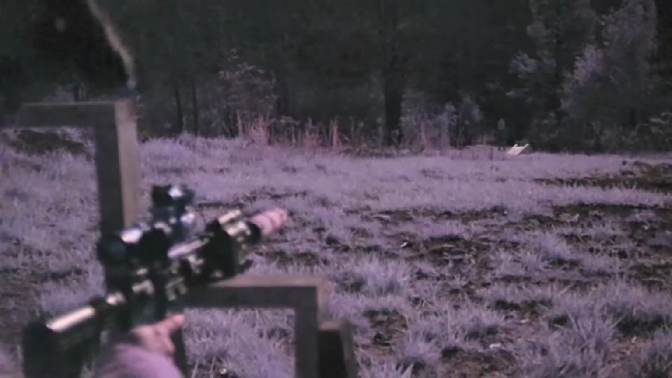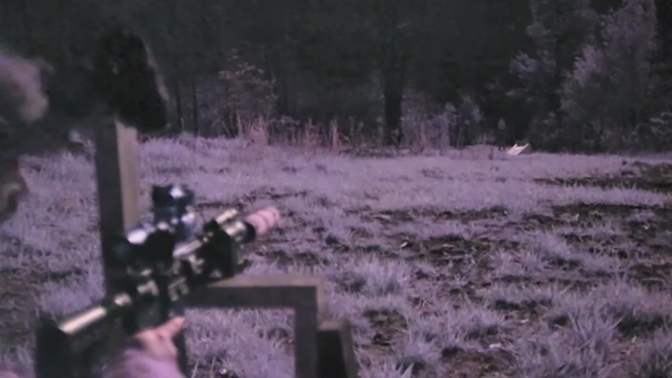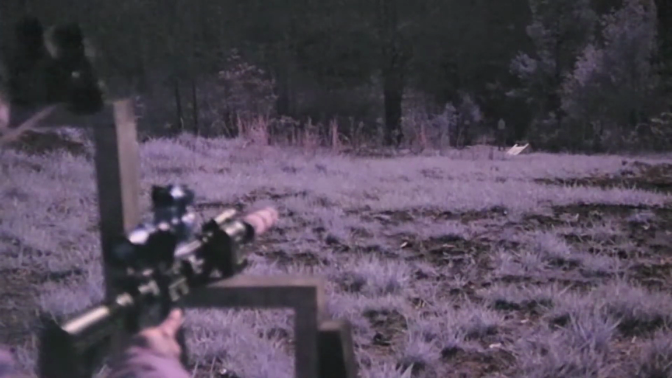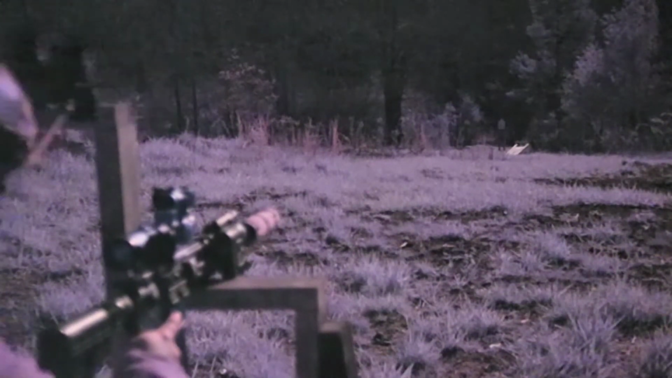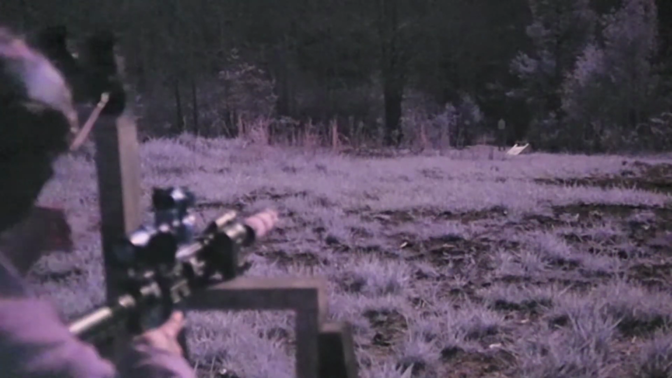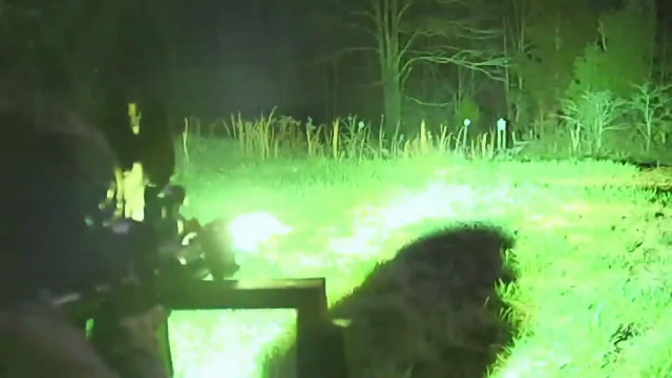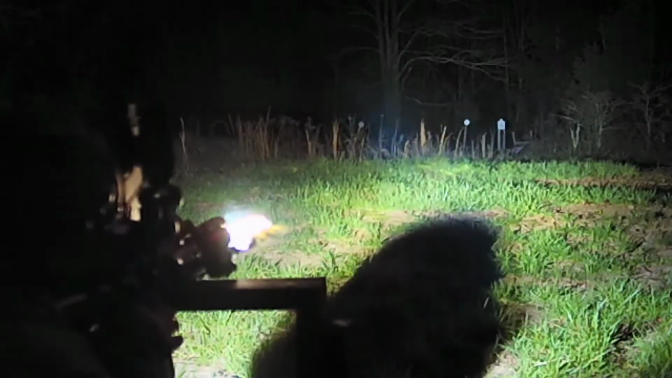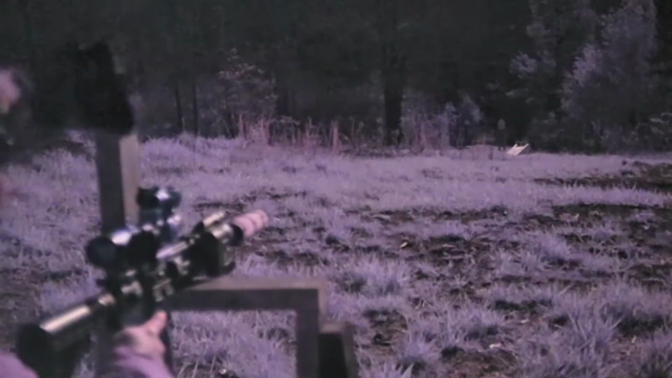Alright guys, first thing I'm going to do, I'm going to light this thing up with a white light, see if you can see it. And then I'm going to try to shoot it with my red dot up on top. So I shouldn't need night vision for this, so we're going to try it and see if I can see anything to get a hit. Yep. We'll take a shot. Cake. That was like 70, 75 yards.